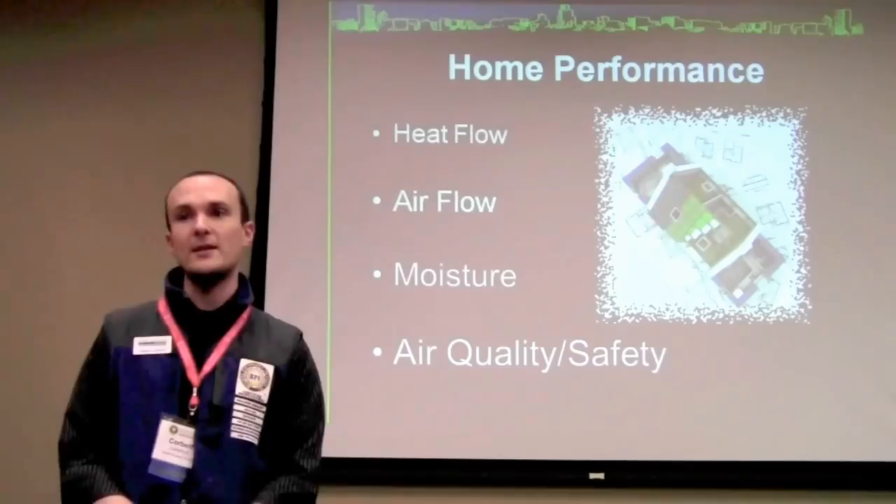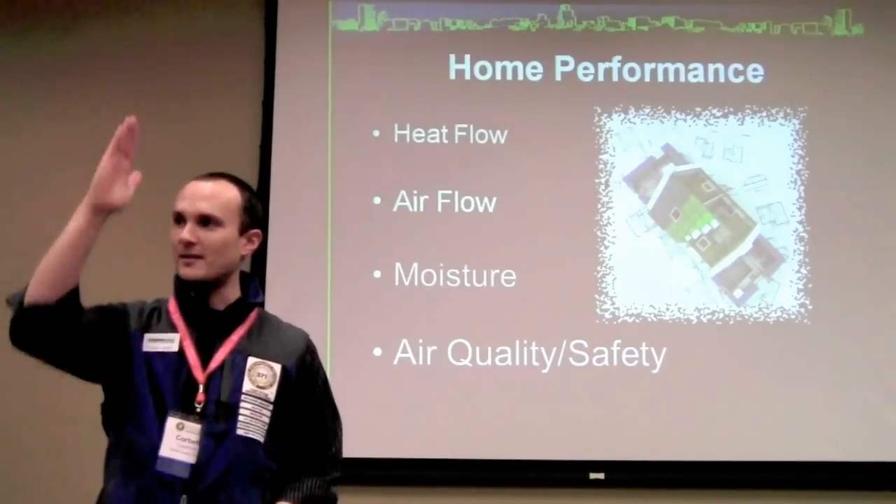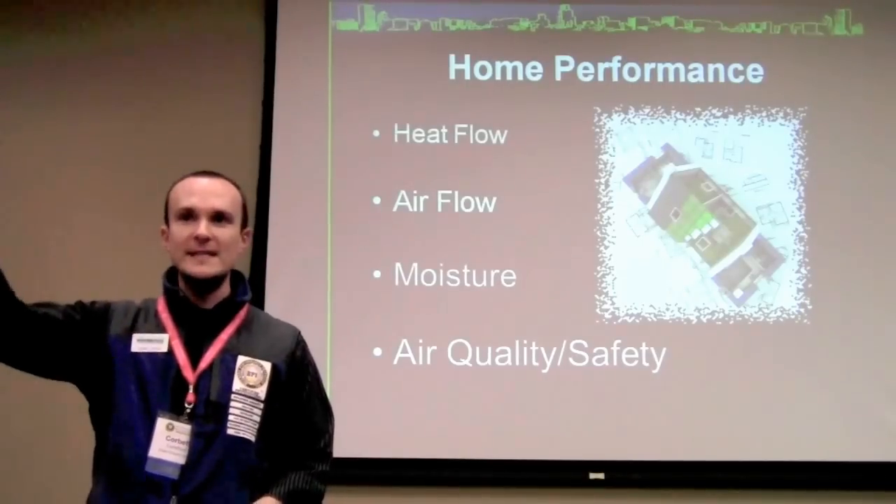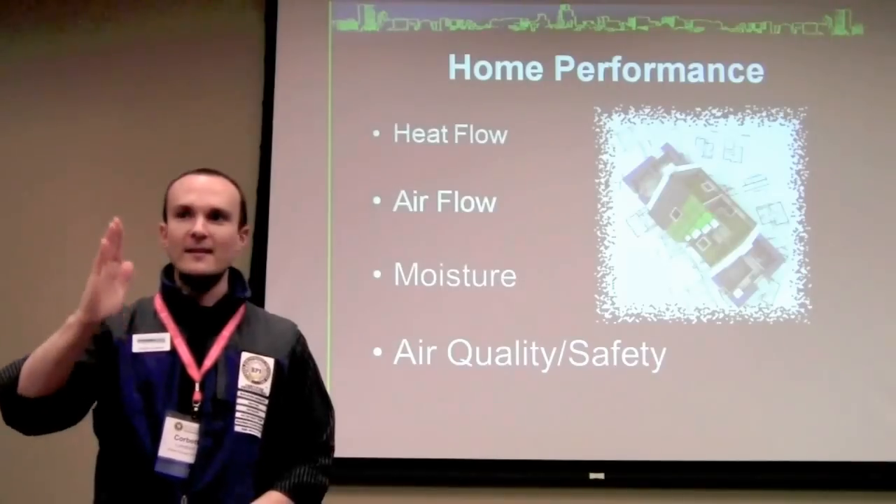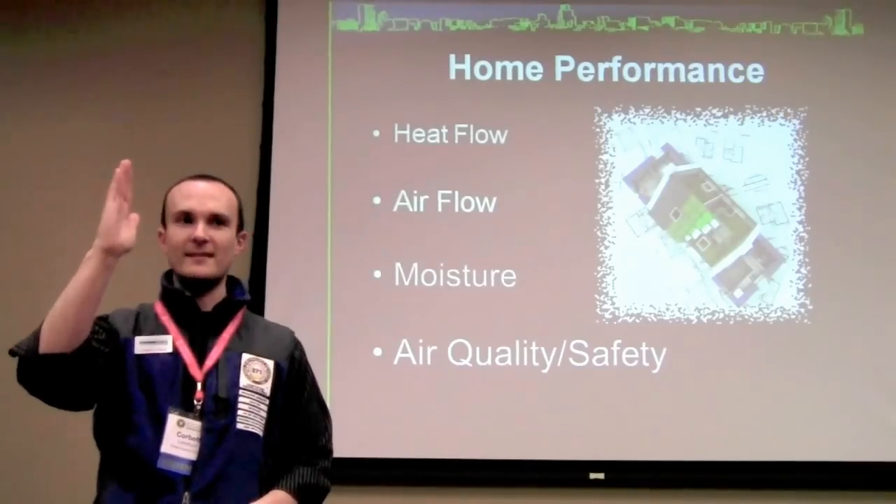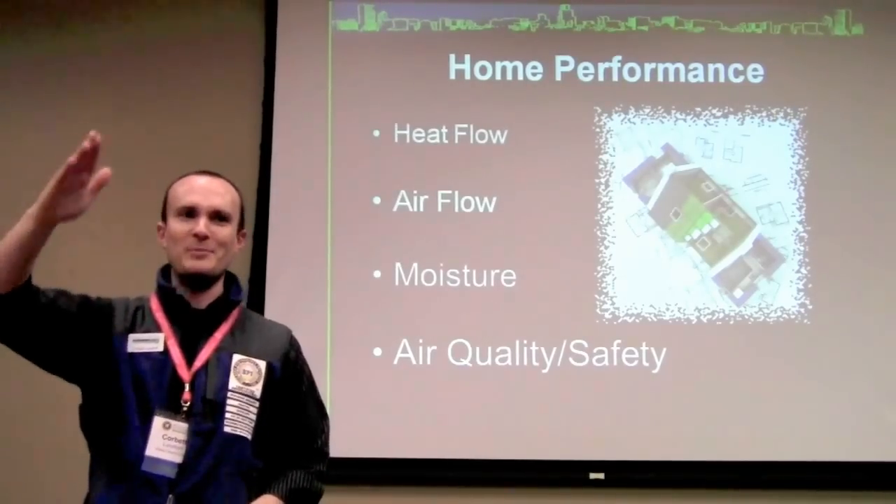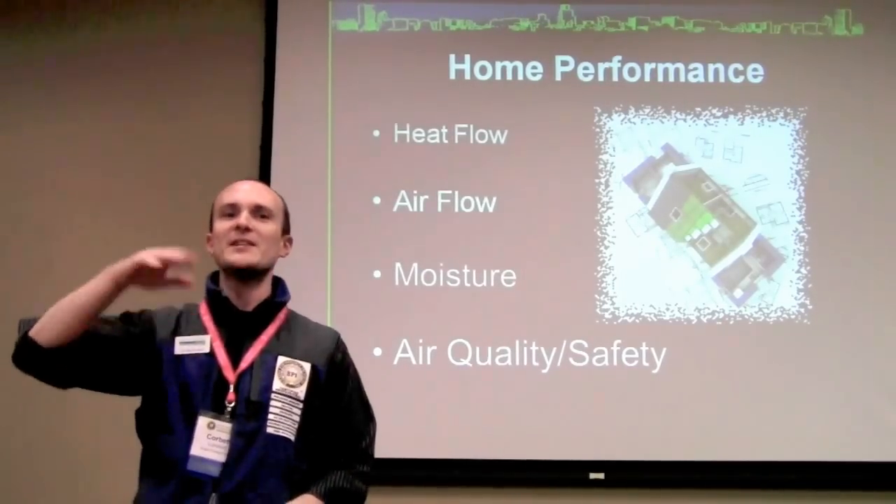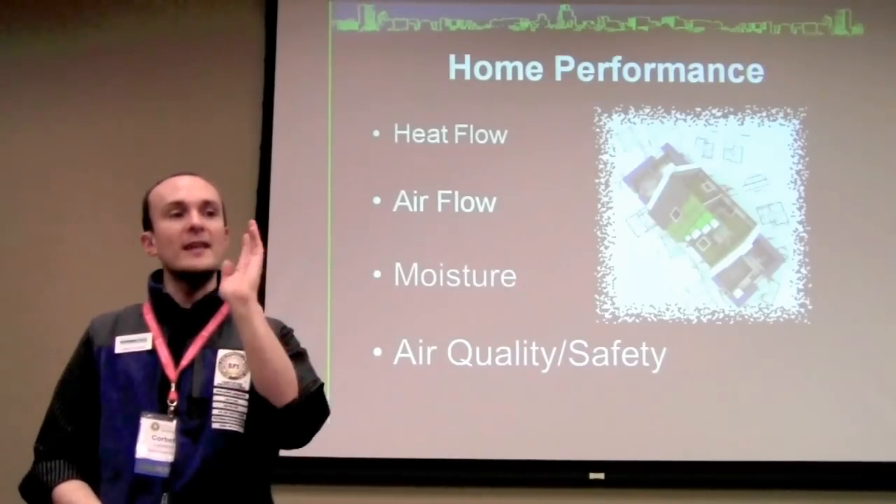At some point, how many people in here are BPI certified? Great, okay. What's that magic equilibrium between air tightness and air quality called on that blower door scale? Anybody know? The building airflow standard. Everybody says building airflow standard, 0.35 times volume divided by 60, right? So there's math. That's good to know. So it's solid. We can lean on it.